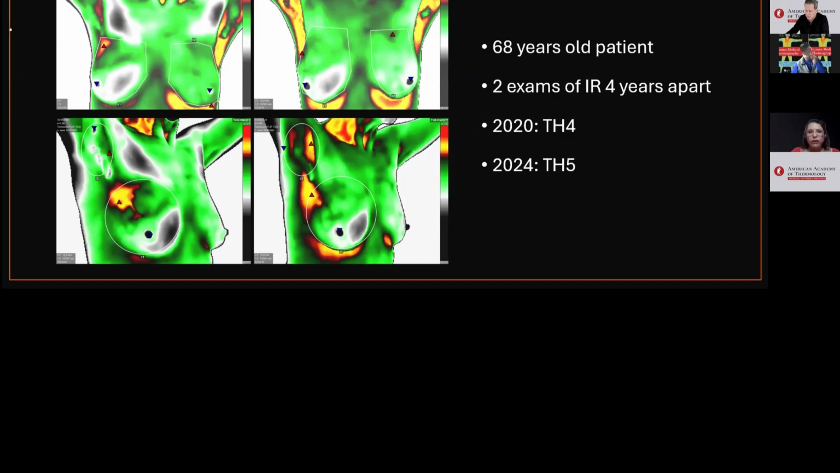This patient with abnormal infrared imaging, high index of suspicion: I do not initiate HRT, vaginal or systemic, and share with a breast specialist.